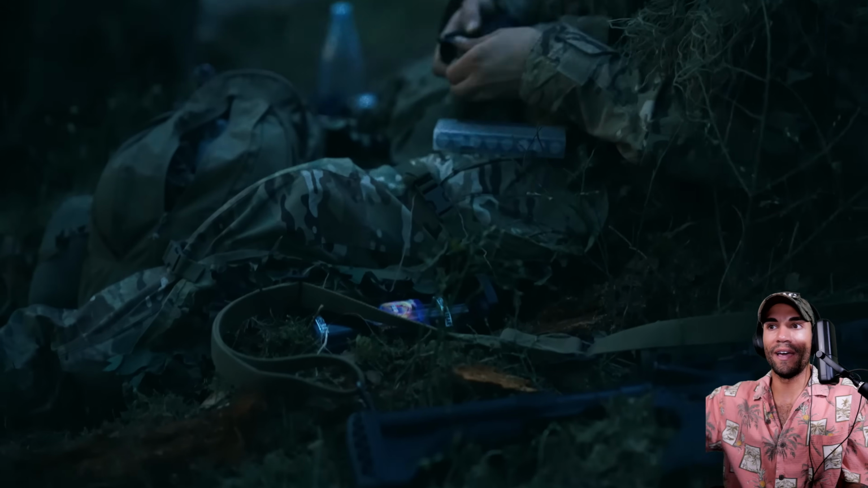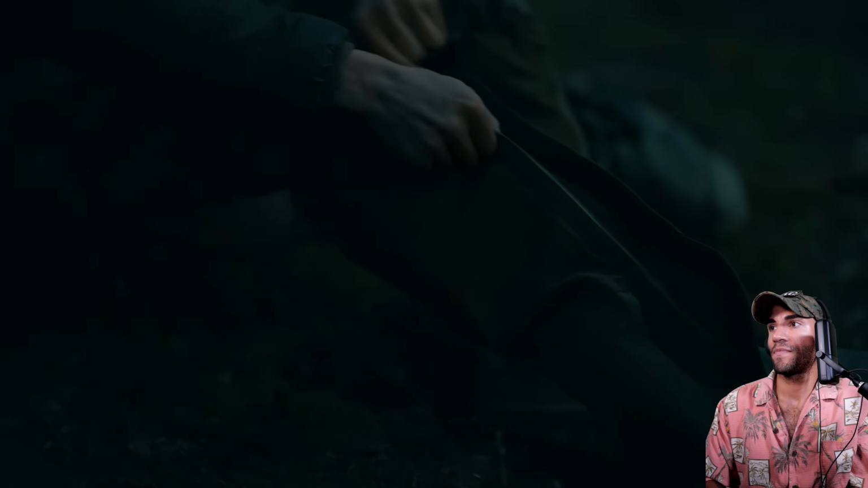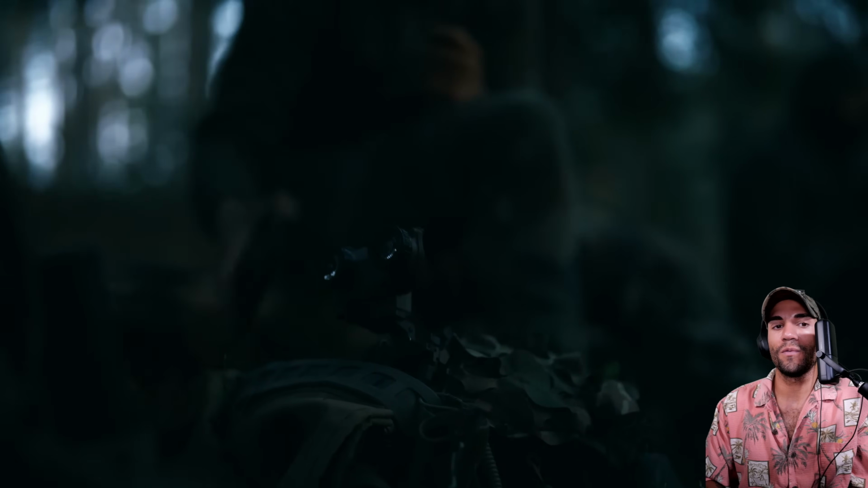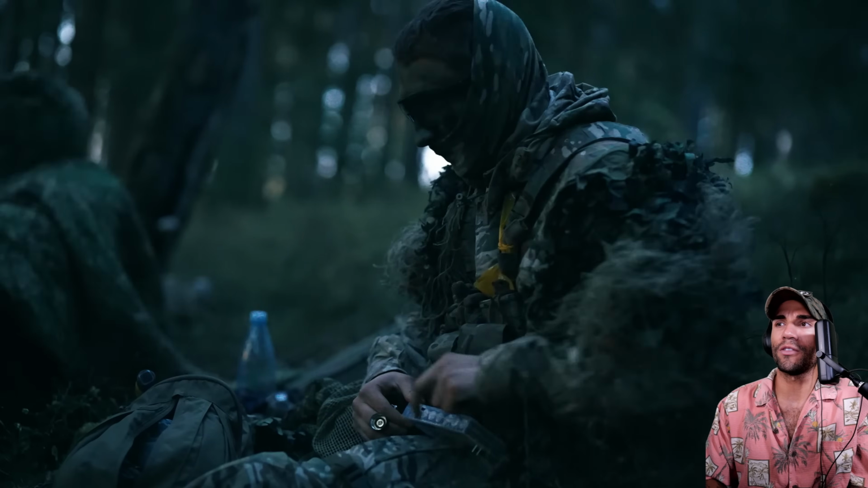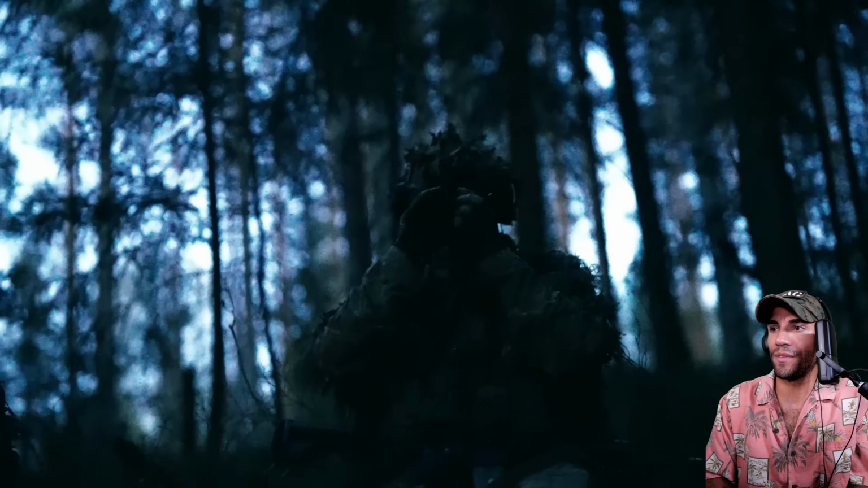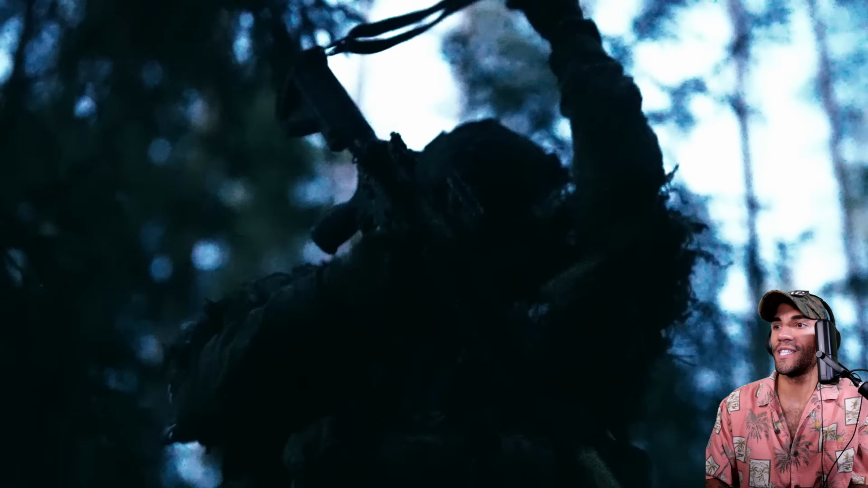See, in reality with recon, you don't even risk it. You go way out of the way, at least you should. Find the worst terrain possible to move through, unless you're really breaking through brush and getting stuck, then it's not worth it. But find that low ground, find the wet ground.